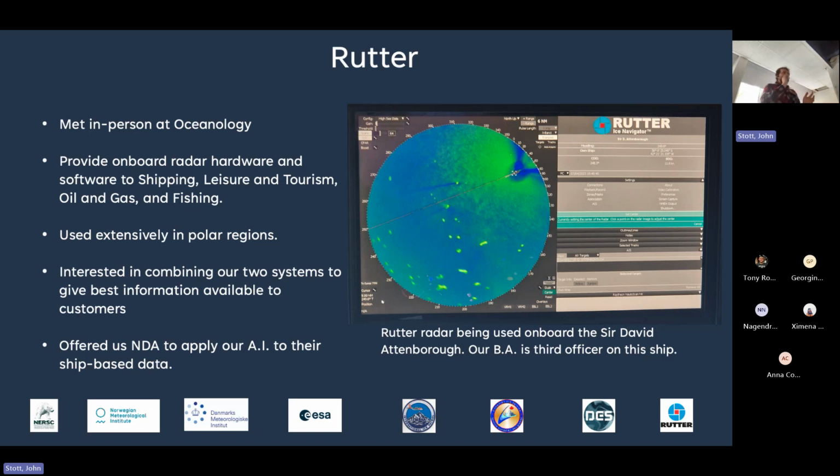And what they do is they supply onboard radar equipment to ships, so research vessels, kind of any sophisticated ships, and also I think normal shipping companies like NASC and stuff. I can't remember off the top of my head, but we basically met them in person as well at the trade fair. And they work extensively in the polar region. So they also have this ice navigation system.